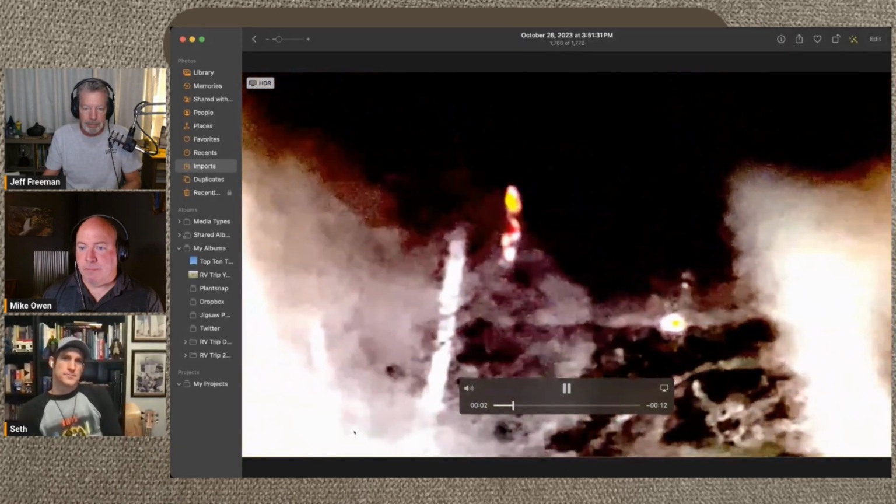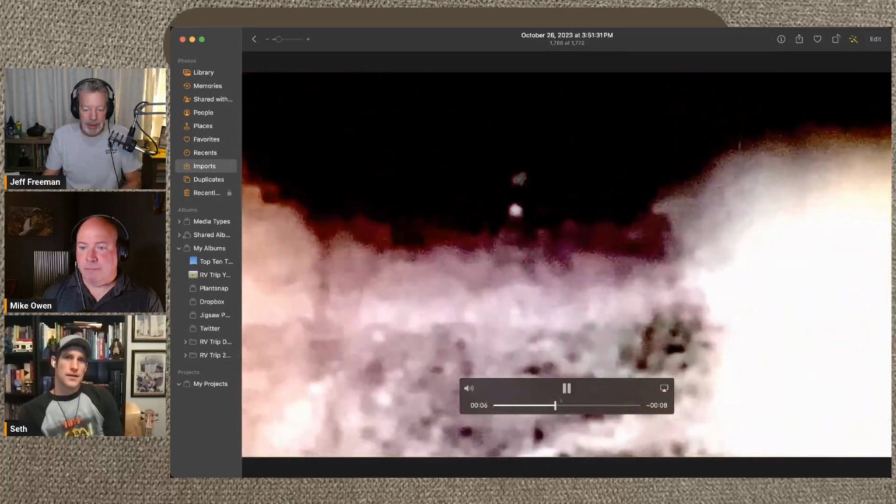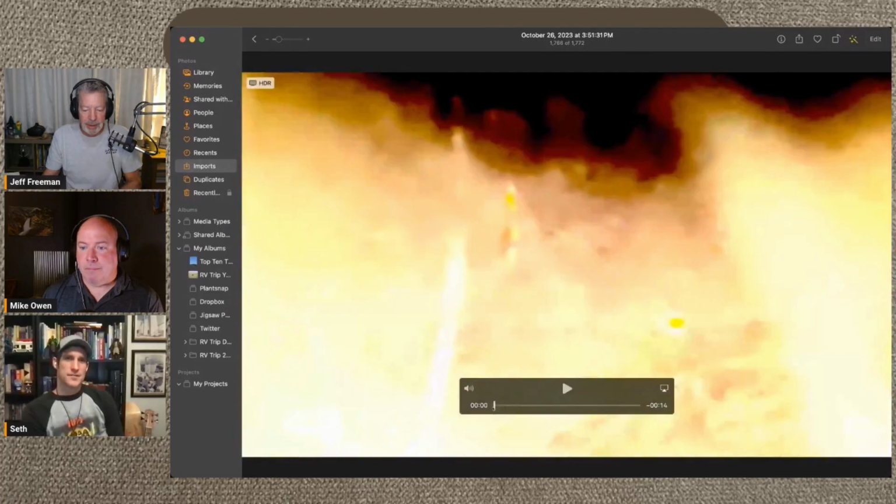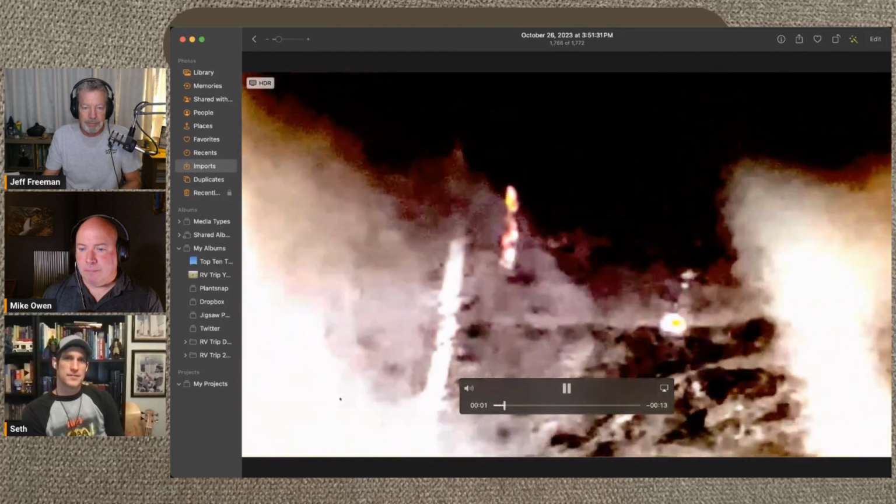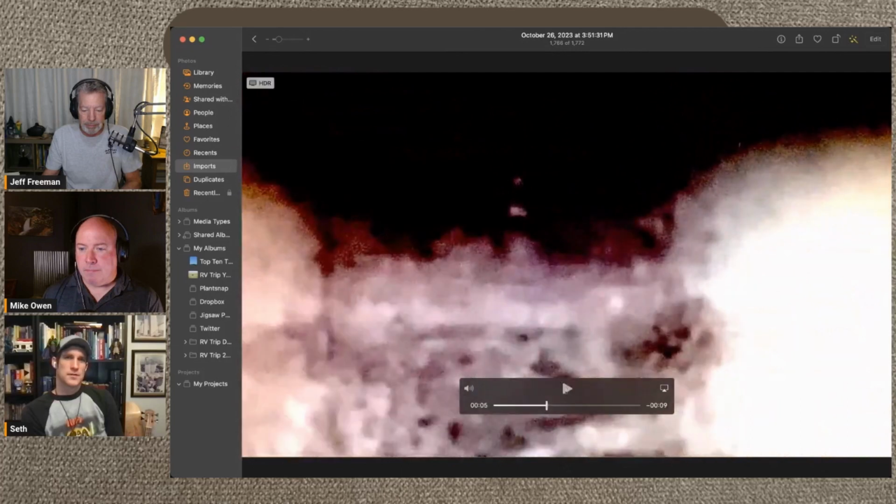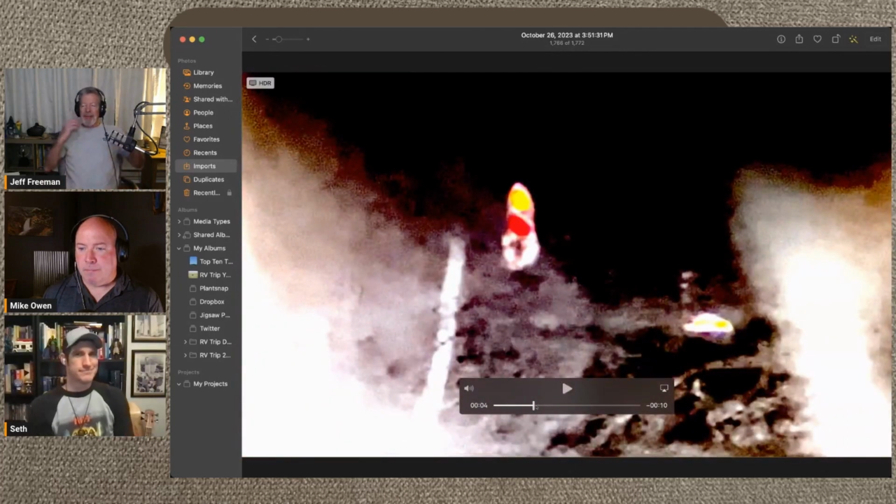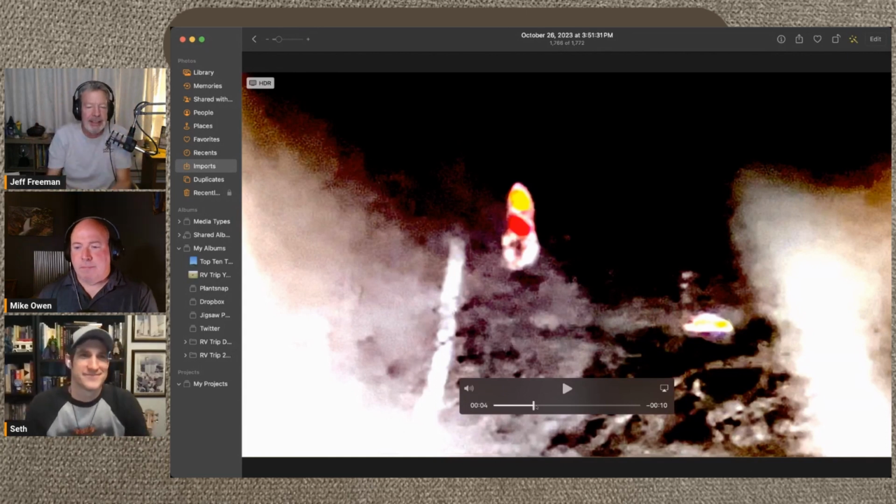This thing is moving. Oh, look. And then the beaver takes off. I'm going to play that again. This thing is moving. So, folks, what in the heck is that?